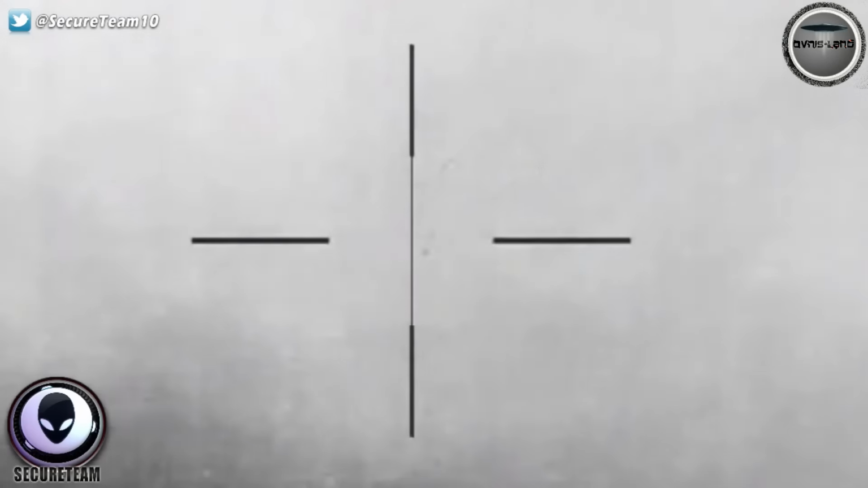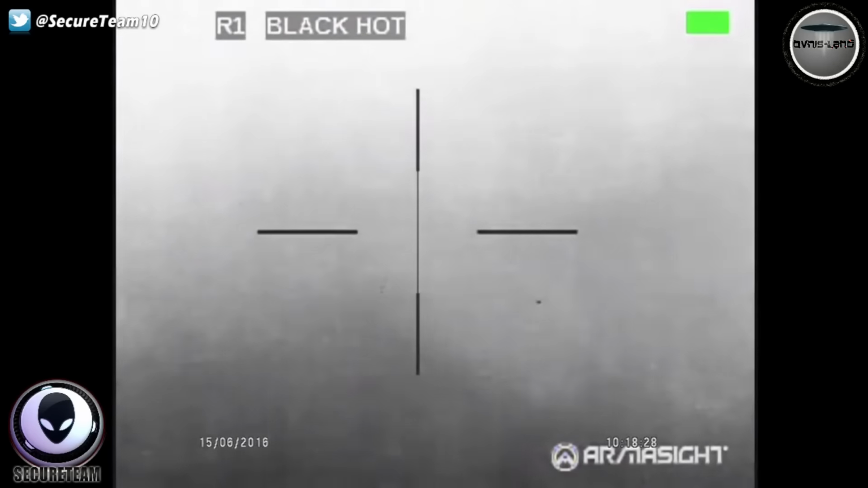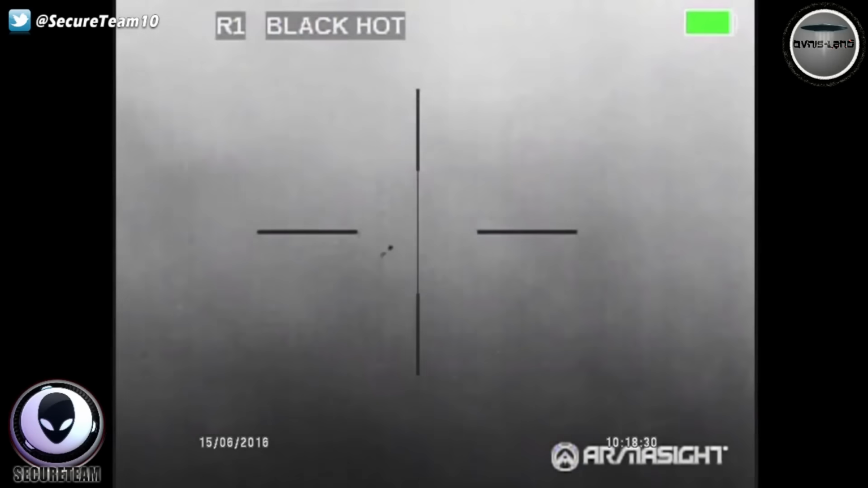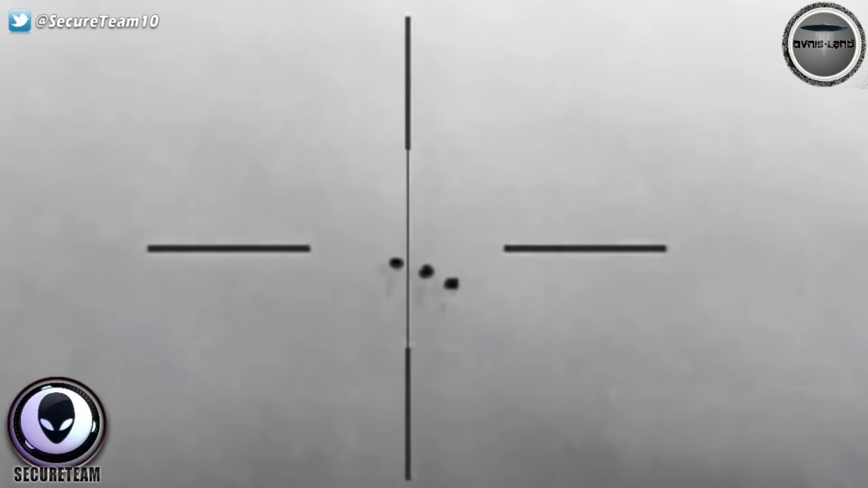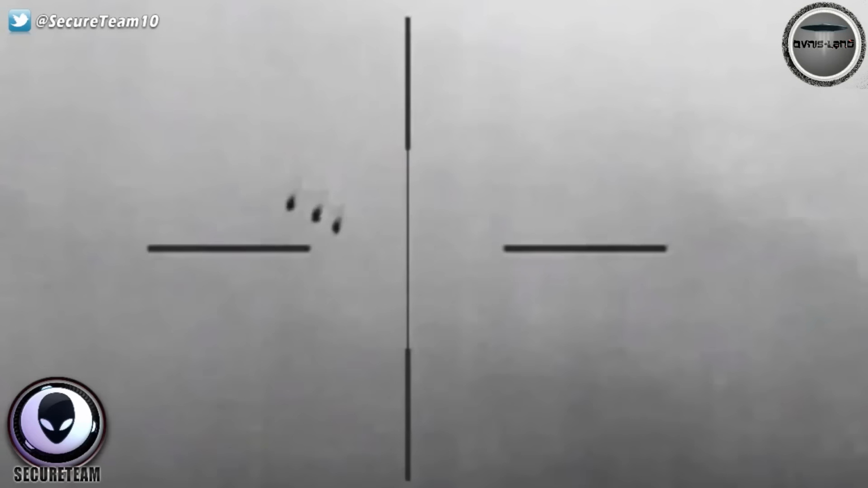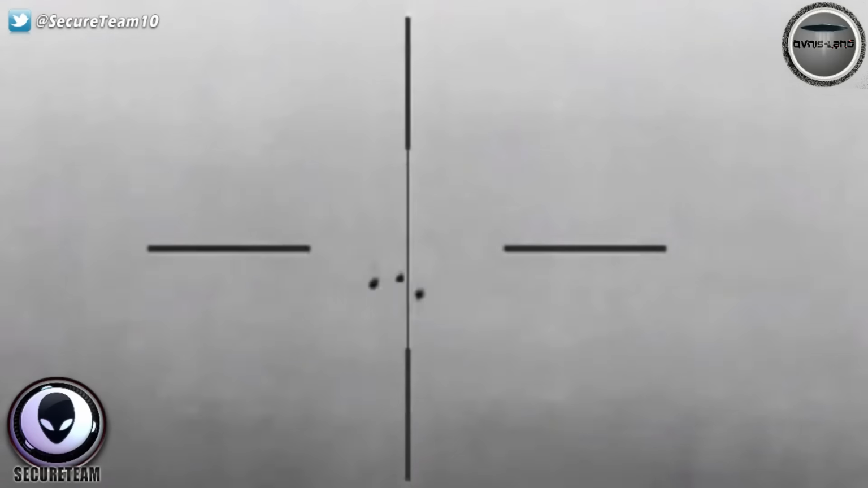It could be a drone, could be something else. But then we see, out of nowhere, about halfway through, this formation of 3 triangular lights just slowly creeping through the sky. Just out of nowhere. And that's when I had to sit back and go, okay, wow, what the hell is that? And you can see that this thing, it looks like one object.